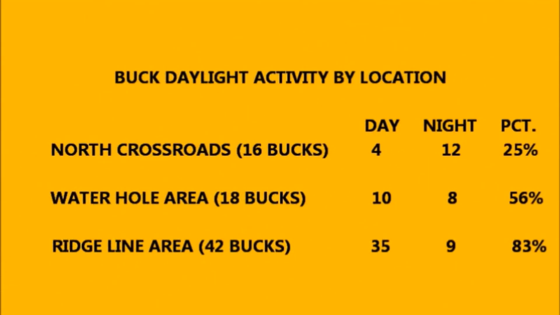Now, in the North Crossroads area, there were 16 buck photos taken. 4 were taken during daylight hours, and 12 were taken at nighttime. So there's only a 25% daytime appearance rate at the North Crossroads area. Now at the Waterhole area, we had 18 buck photos. 10 of those photos were taken during the day and 8 at night. So there's a slight edge to daylight activity at the Waterhole area with 56%.